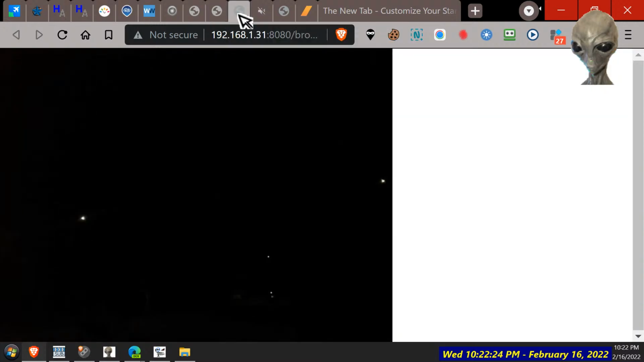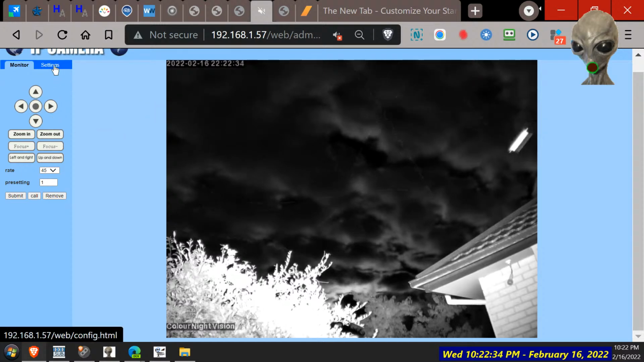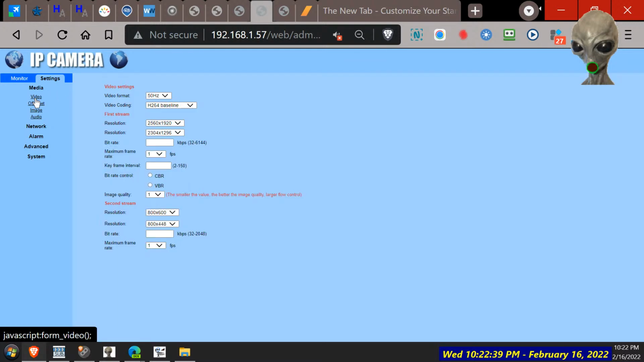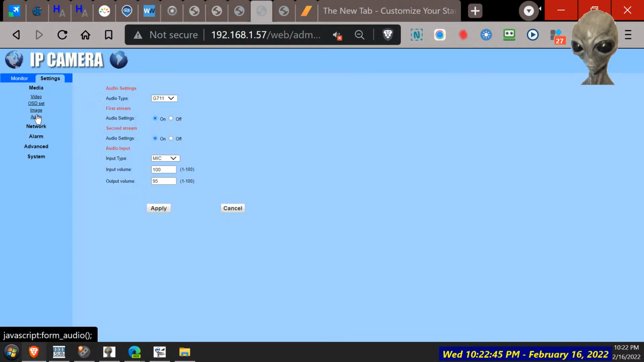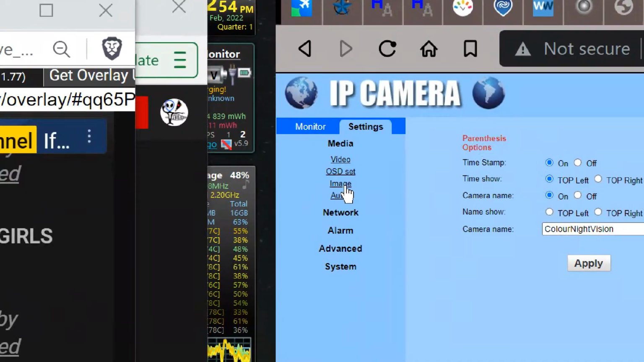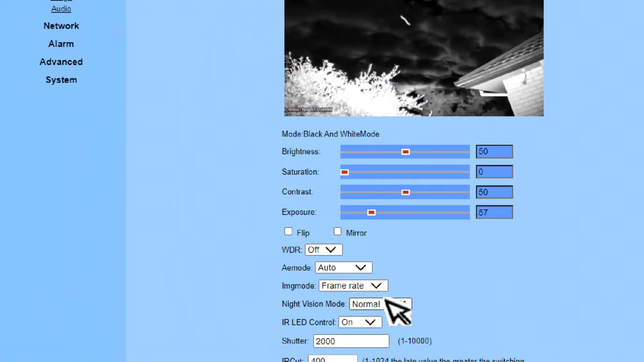So that's what a smartphone sees. This is what a security camera sees. And let's switch it to color mode on that one and see what happens to the clouds. I think you'll see it disappear. But I should walk the dog in a minute. And just keep streaming. Let's see, image. Here we go. Let's flip it back to color.